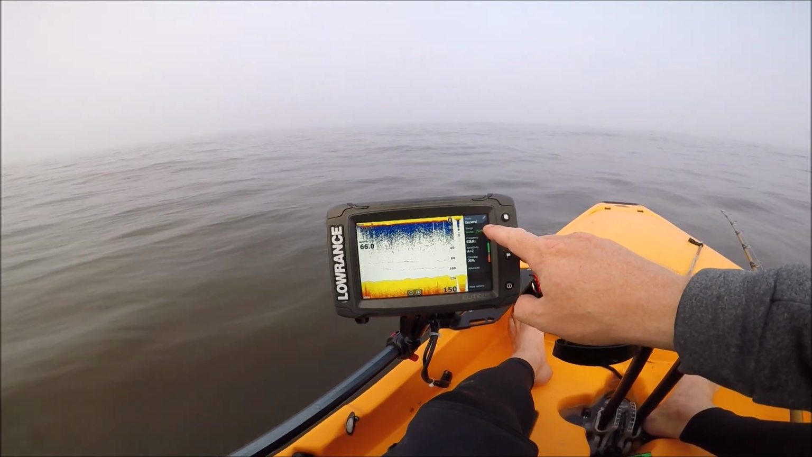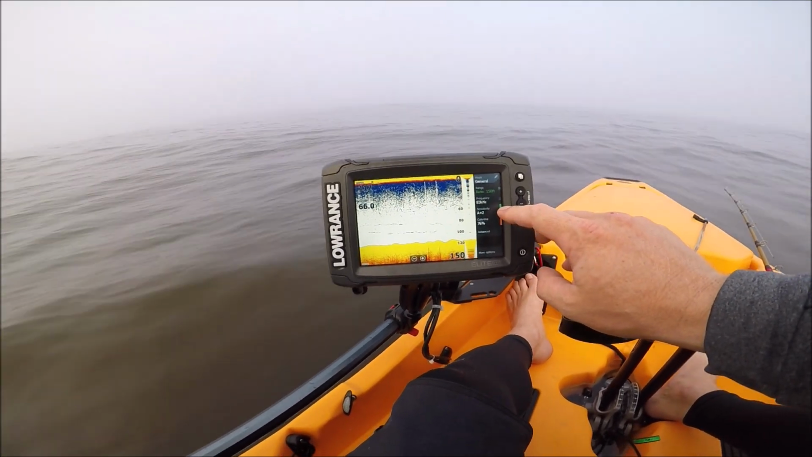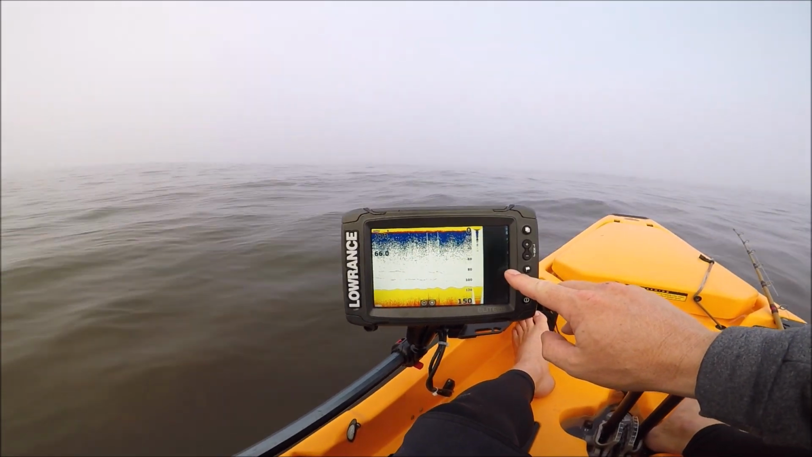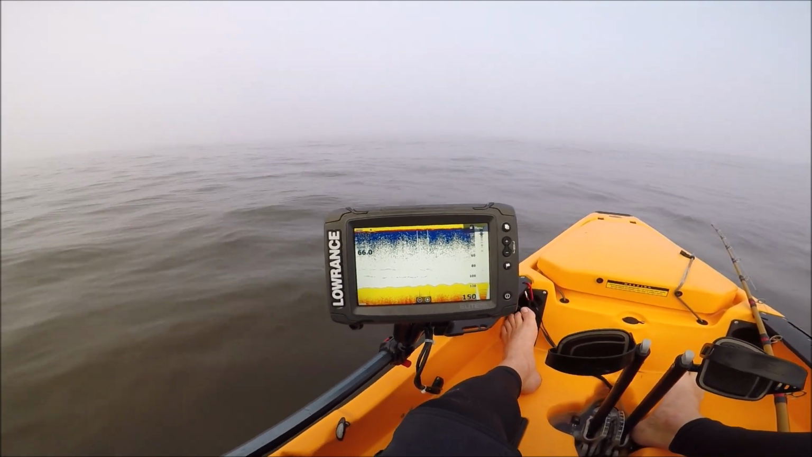I got my range on auto. My sensitivity is auto +2. I like to get a little more sensitivity, you know, because I am looking pretty deep here. And color line at 76%. So if you guys want to go ahead and copy those settings, if you have a Lowrance unit, I'm pretty sure that's going to work for you in about 90% of your scenarios in La Jolla.